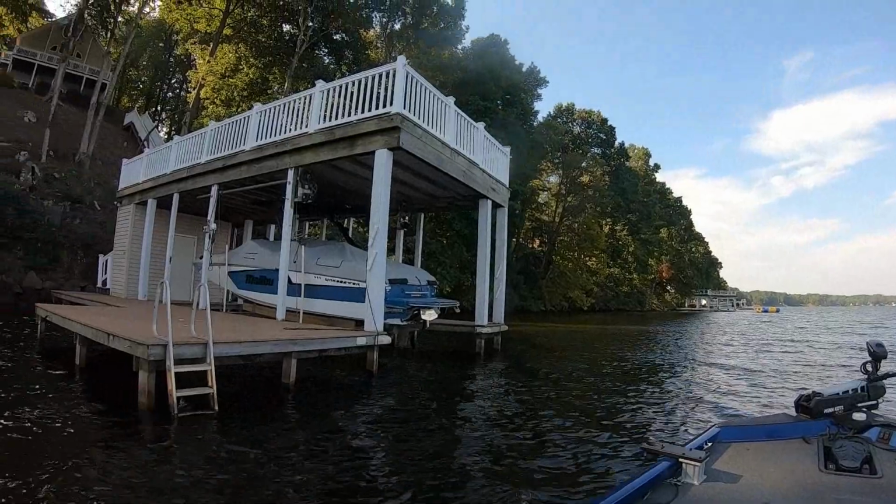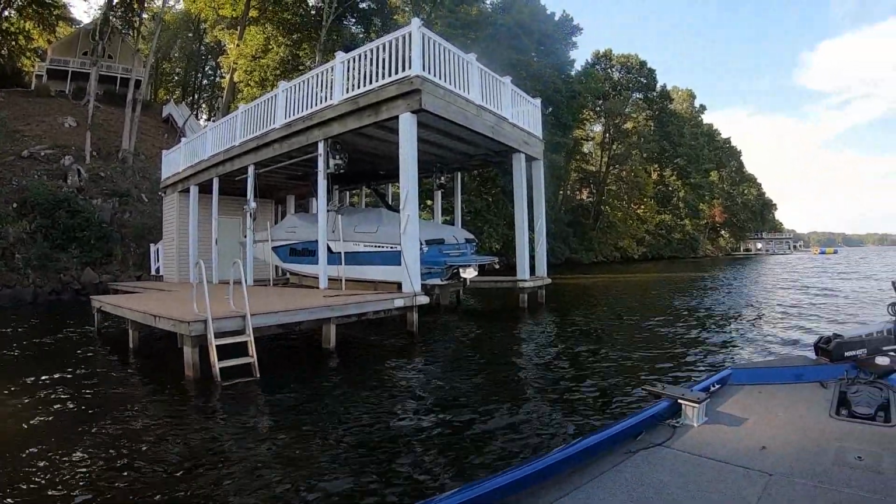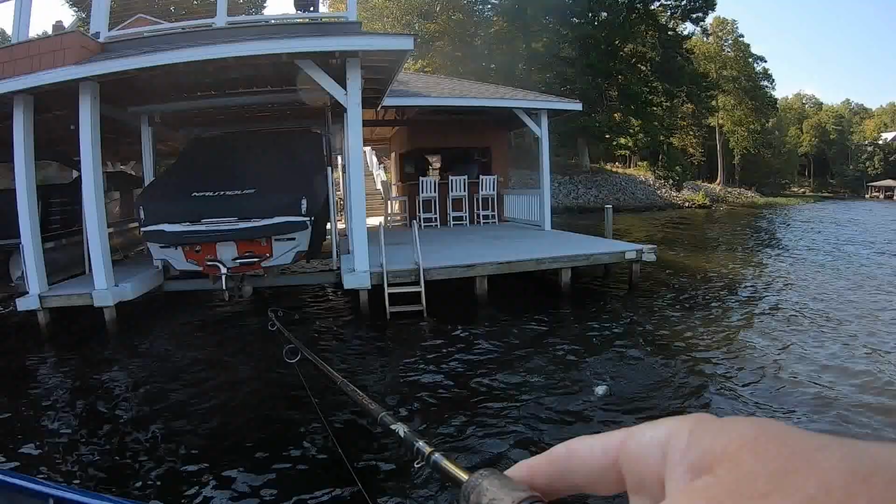But y'all seen him jump, hopefully, on the camera. I hope I was facing him. He jumped. He was nice. He came up and jumped, went back down, went toward the dock, on the 4-pound test. When he hits that dock, it's over with.